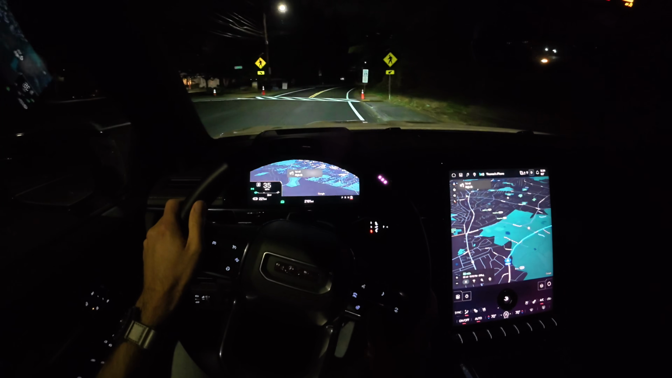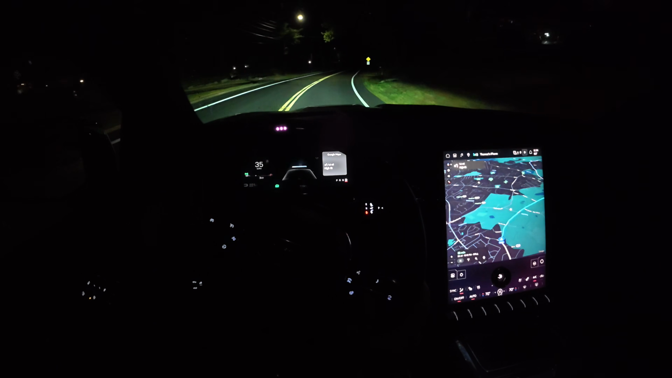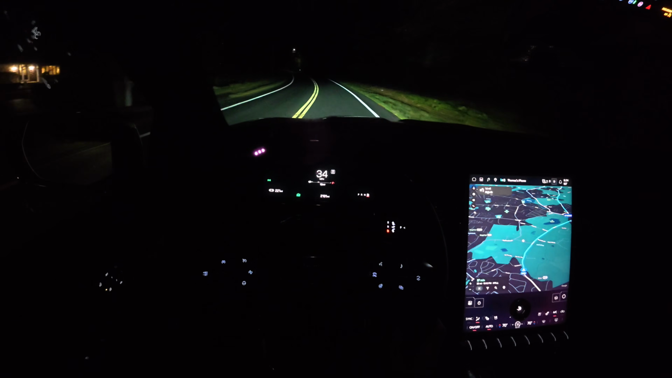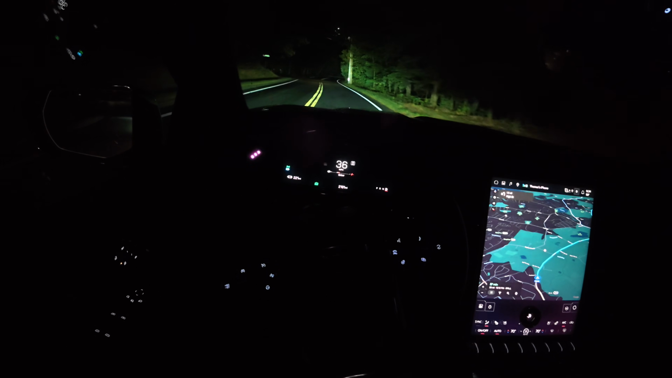If I want more on this screen, I can set this up. If I want less on the screen, I can set it like that. How cool. Decent high beams.